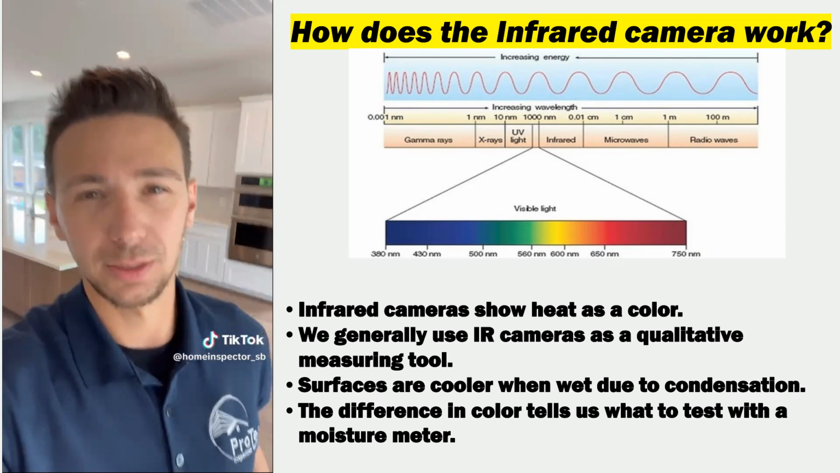And you might have noticed that he saw that leak in the ceiling, and he didn't just say, oh, that is definitely a water leak. He set up his ladder and he got a moisture meter to confirm that's a water leak. And we're going to talk about why he confirmed that.